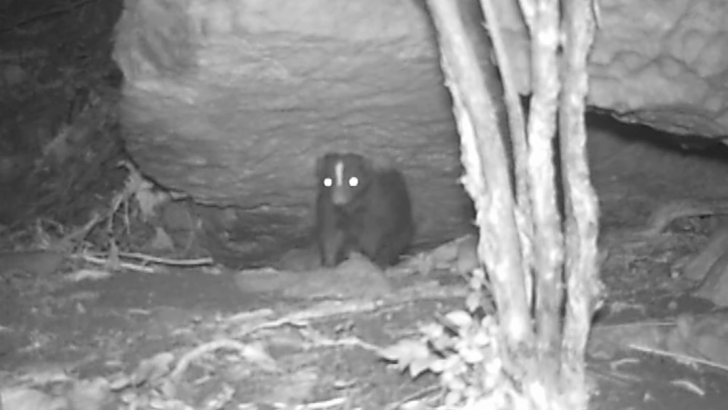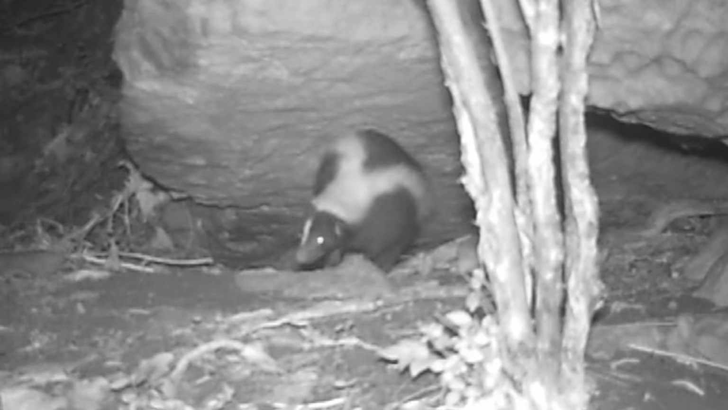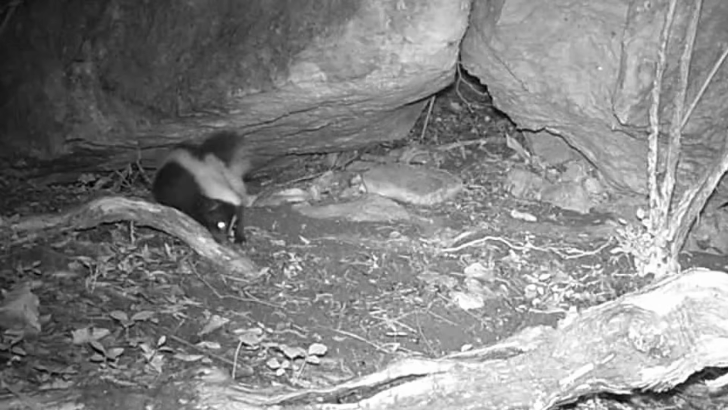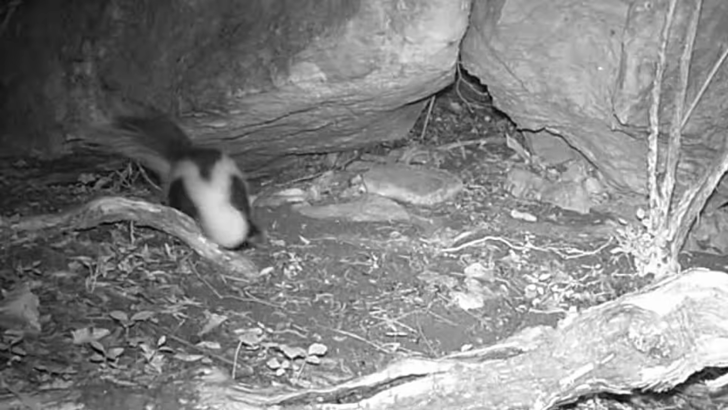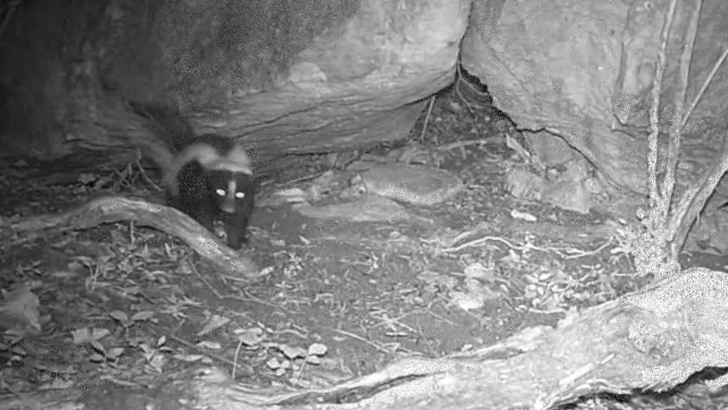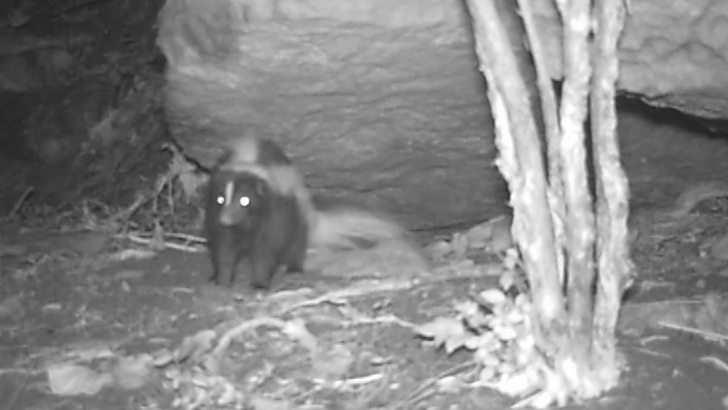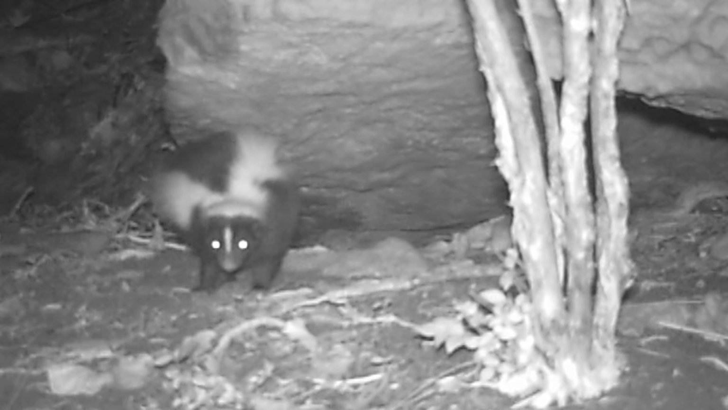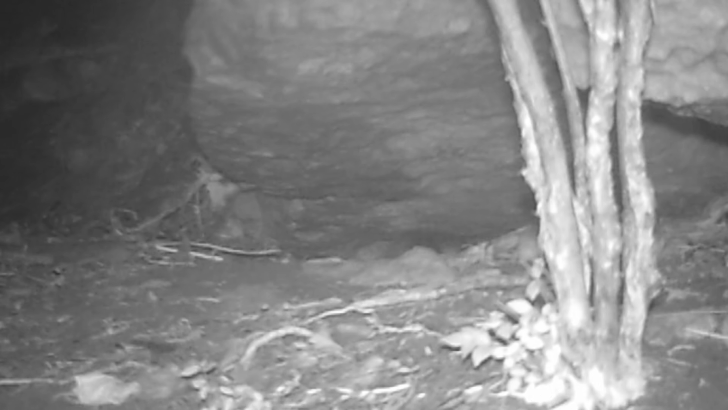And old Skunk, he's enjoying this rock motel too. He's up moving around. And they're just scratching around, gotta leave their scent. He's a pretty little skunk. So many animals use this rock motel. He's just gonna check back in.